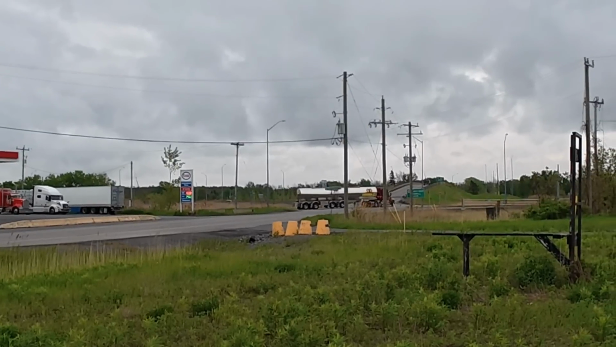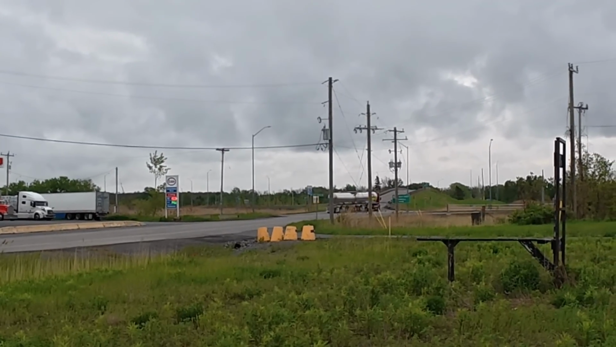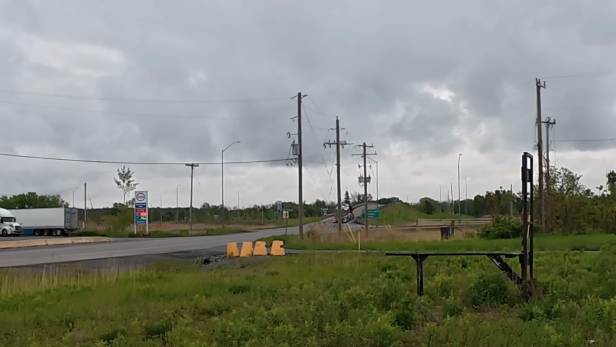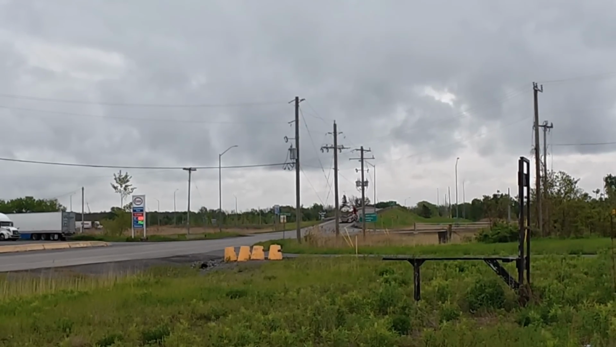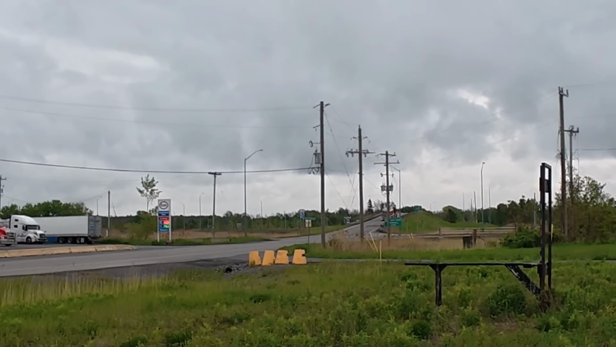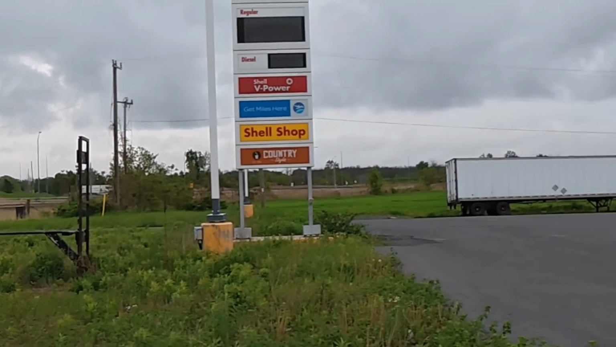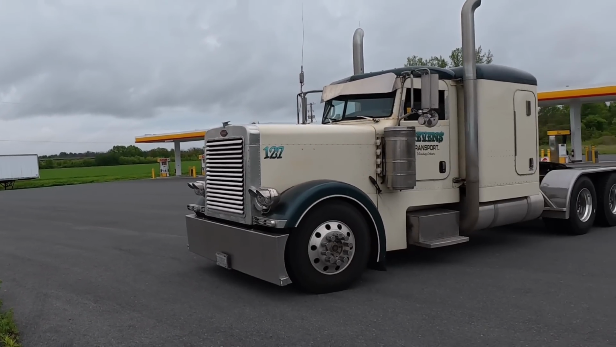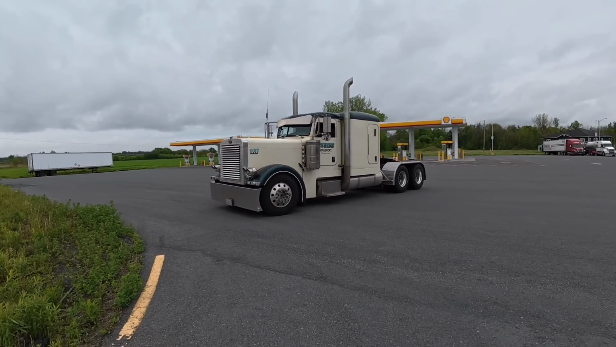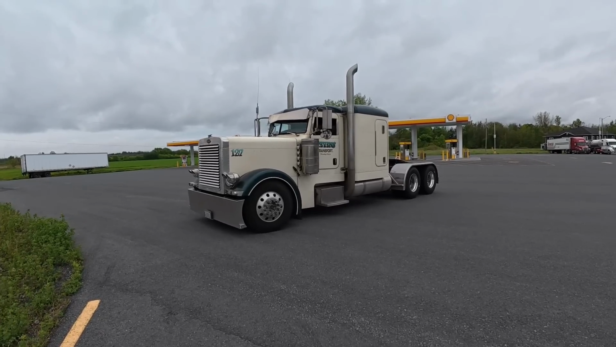The big tanker. Gone like the wind. Always bittersweet, seeing one of your pieces of equipment leave. And now it's time for us to leave. Back through Toronto. All the fun stuff.